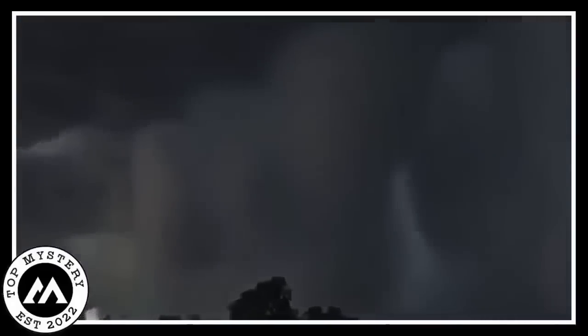Is it real or just some tech trickery? If it's legit, then cue the spooky music because folks are saying it might mean the end is lurking around the corner. It's like a real-life mystery movie, and everyone's trying to figure out if it's a sci-fi moment or just someone messing around with editing tools.